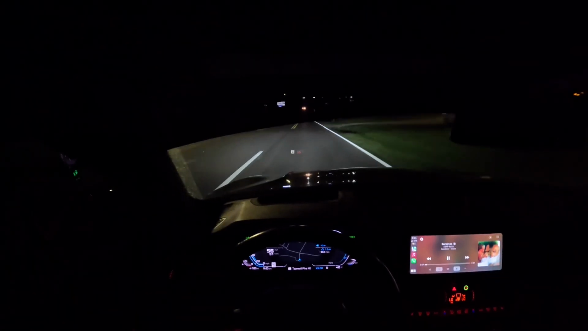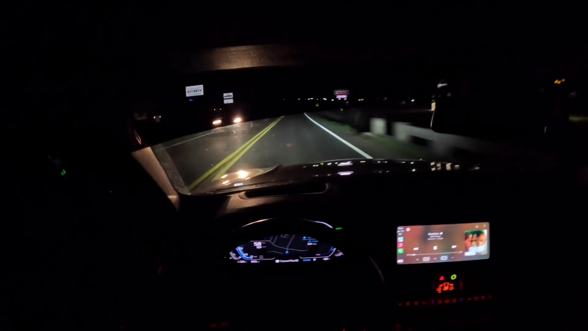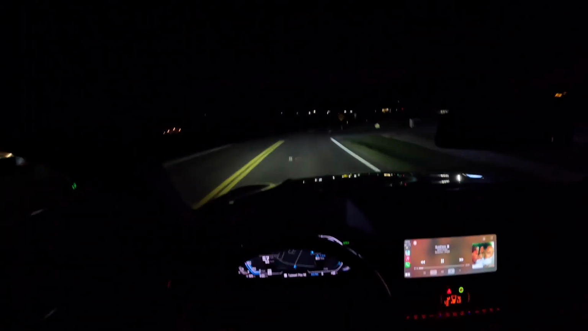I'm gonna take this way. Nah, there's cars coming. I was gonna take that way, but I don't like stopping right here. There's somebody behind me. Wait, they weren't even coming. They were in that parking lot.